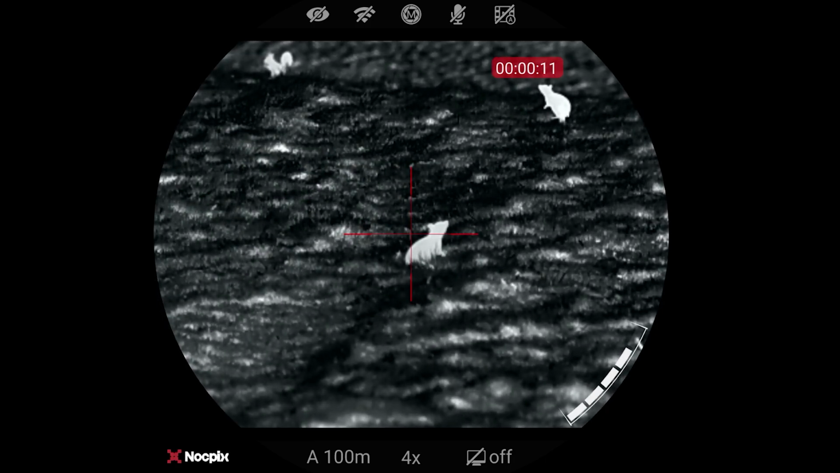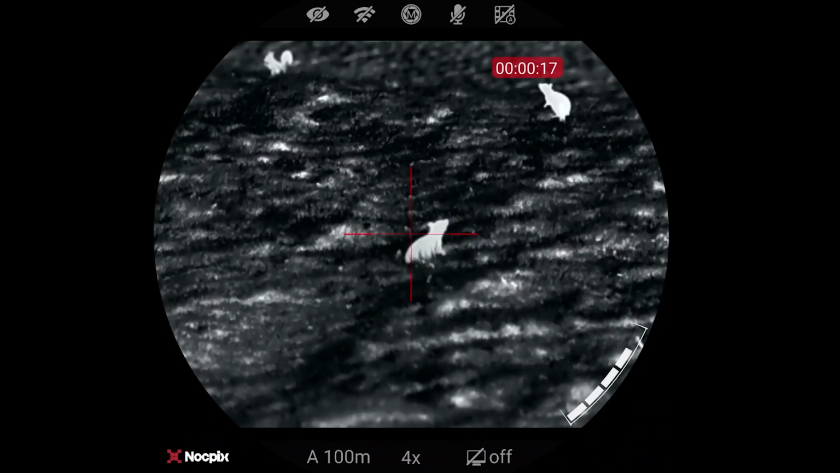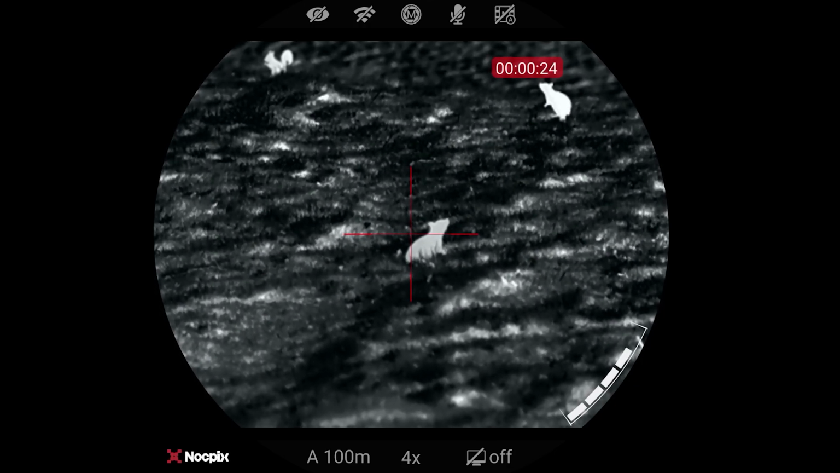Now, as you can see, that's quite a narrow field of view for most thermal scopes. This is starting at 4. I particularly like that. Typically, I don't shoot on anything under 6. Well, 6 is where I like to hover around anyway. Some people like lower. It's personal preference. There's no right or wrong there.